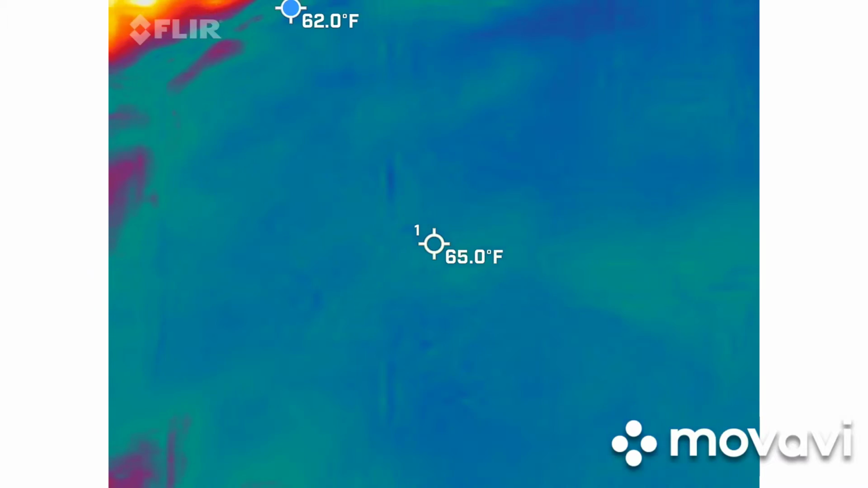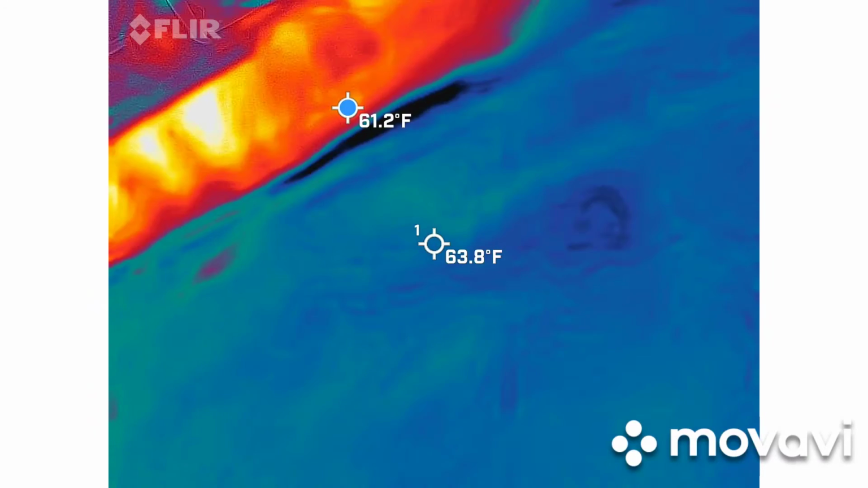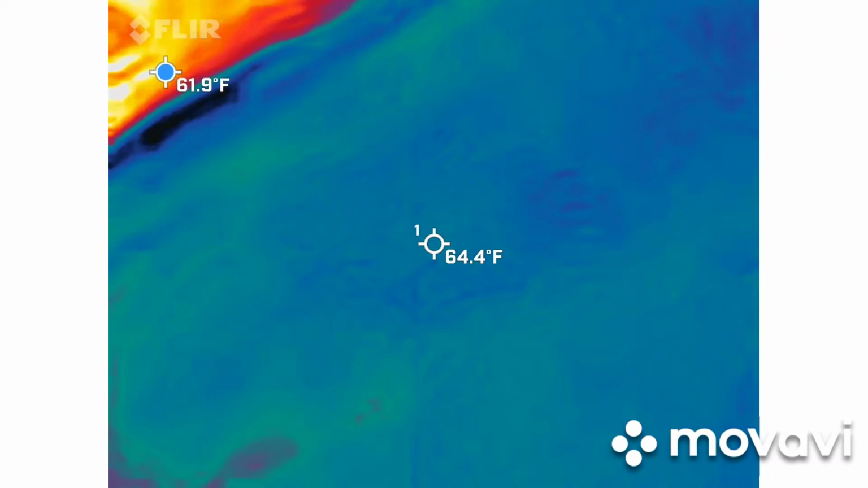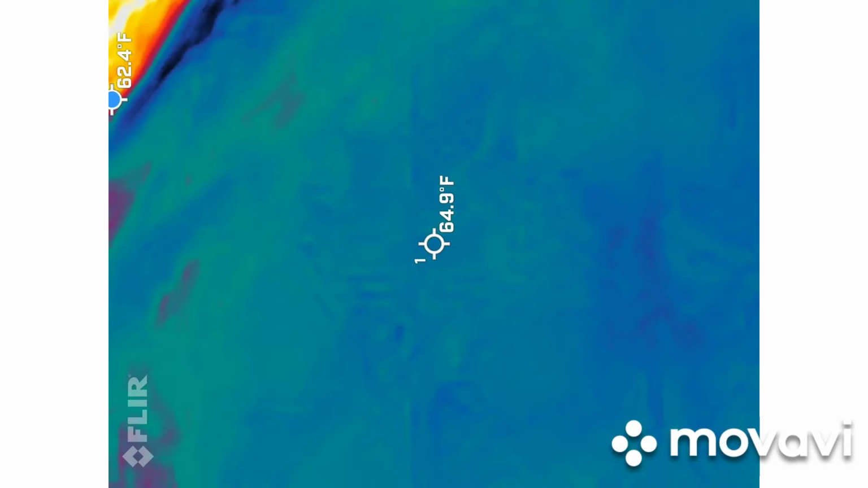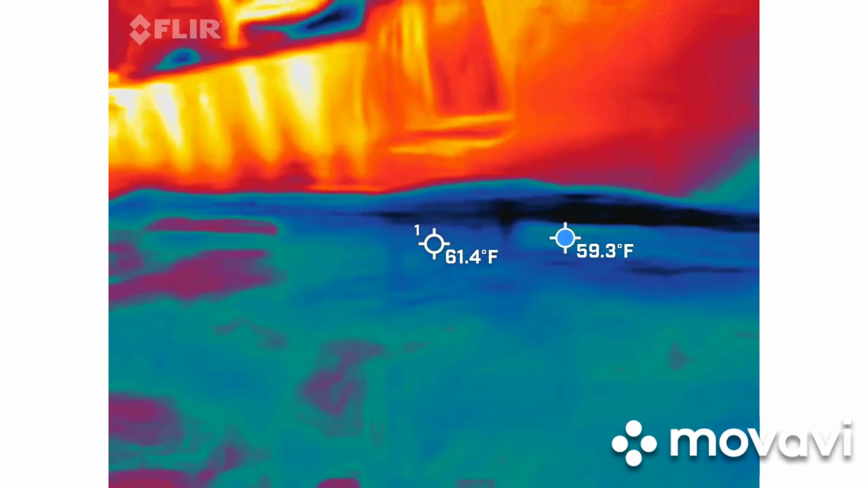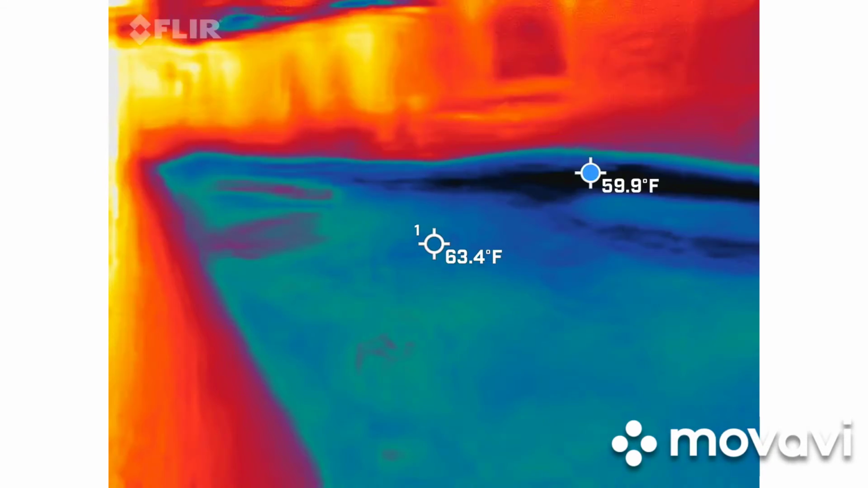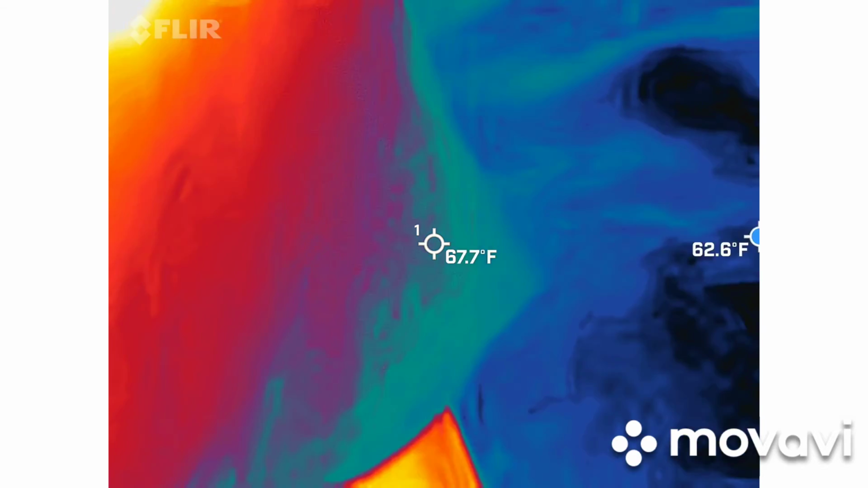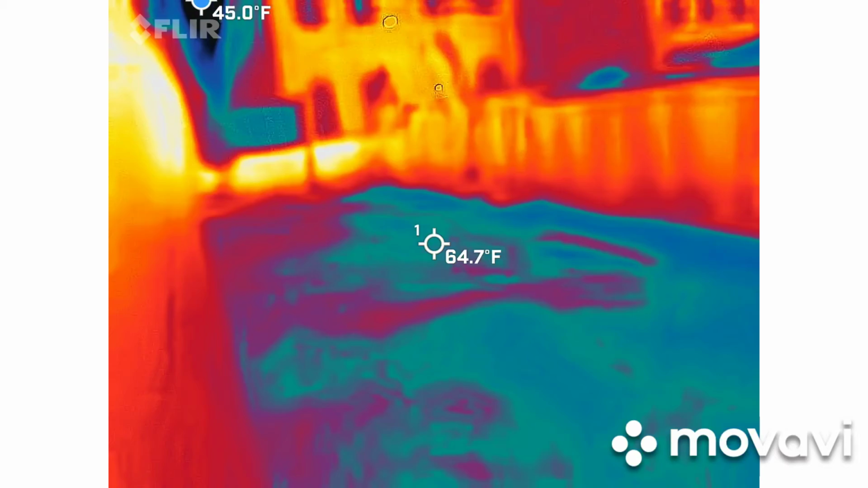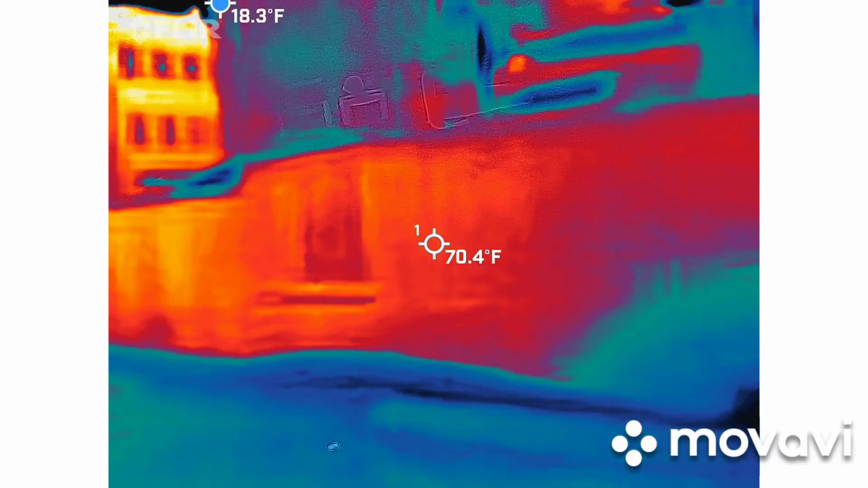62. 62. What do those numbers mean? It means how cold it is. Oh, really? If it's really, really cold, that means there's like a ghost there. Really? Yeah.